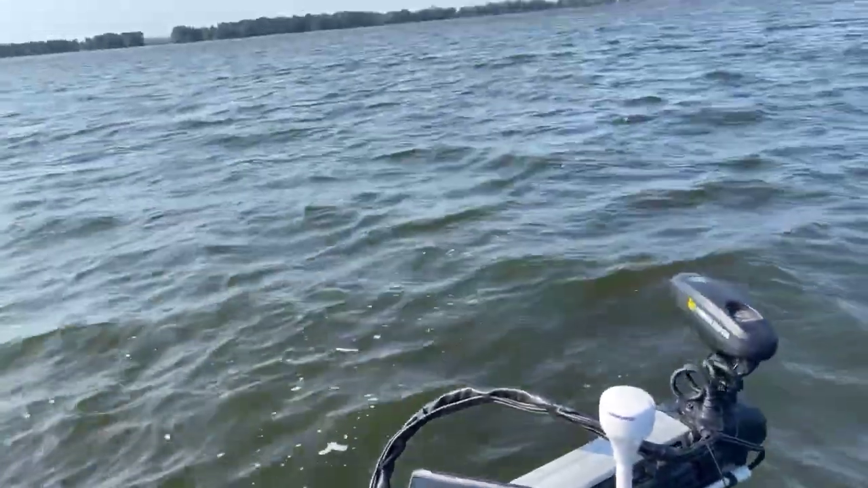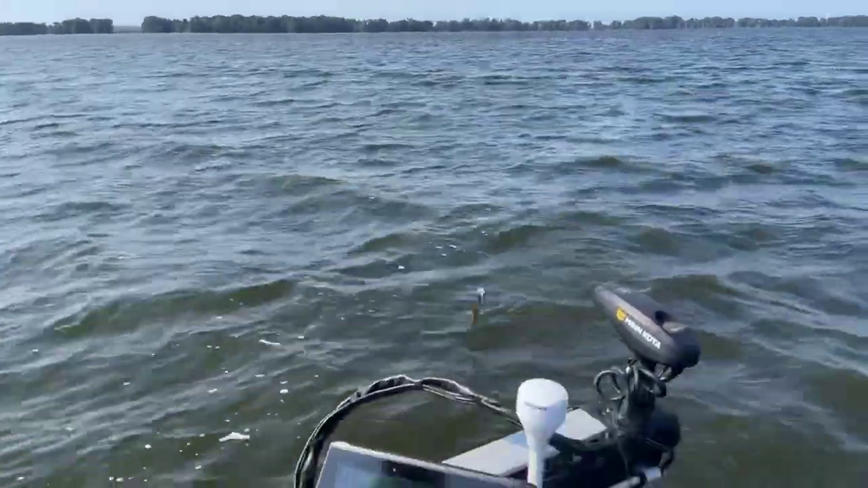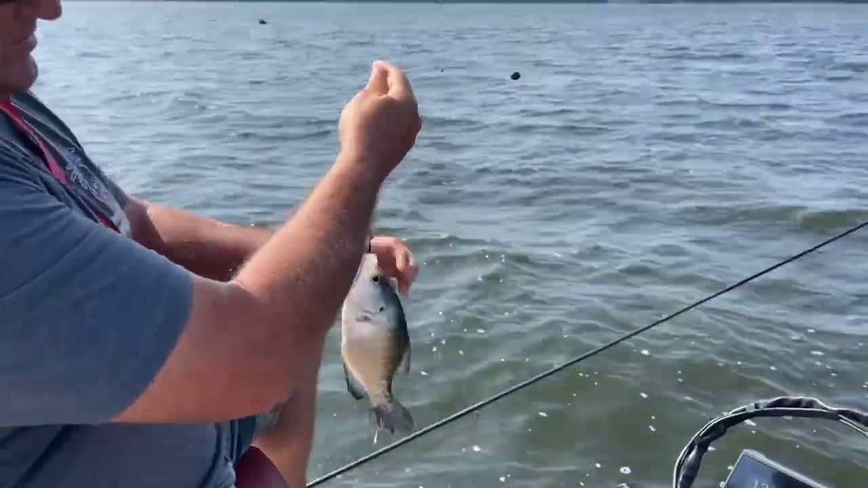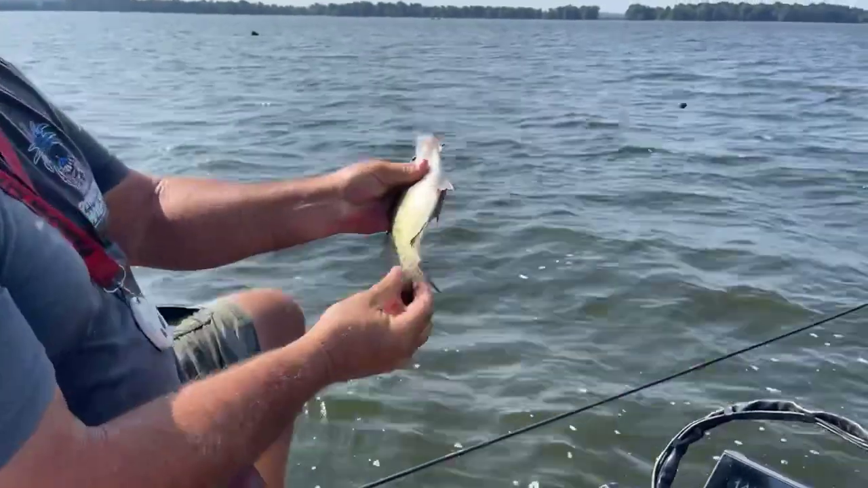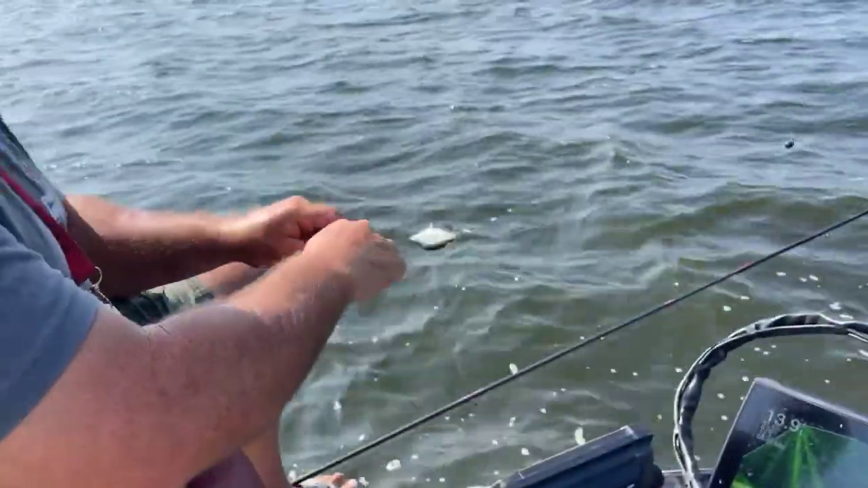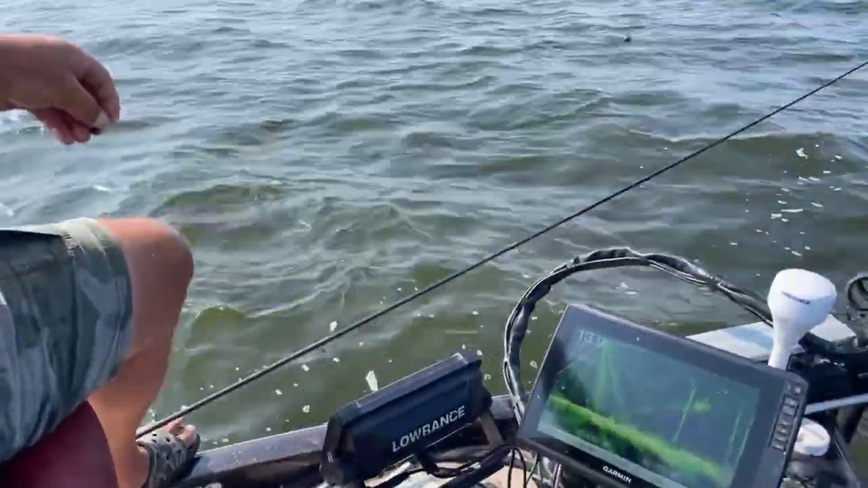There he is. Oh, there we go. Long enough. Just another good eating fish. I just tell you, boy, we're just catching the crippled ones today. The ones with the battle wounds from the guard.